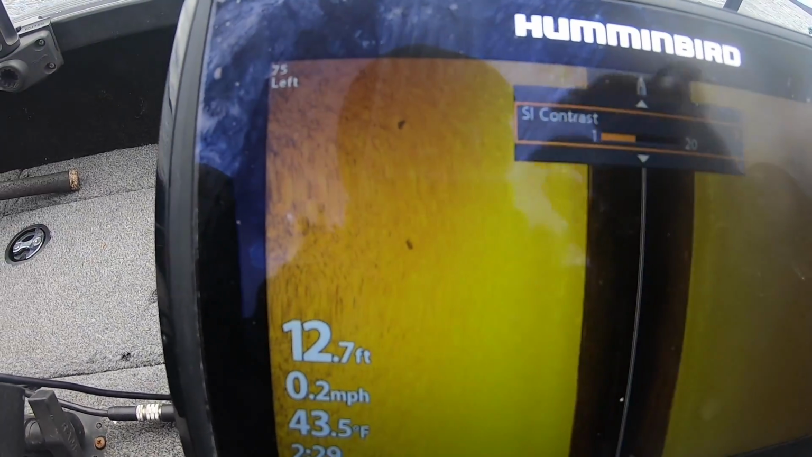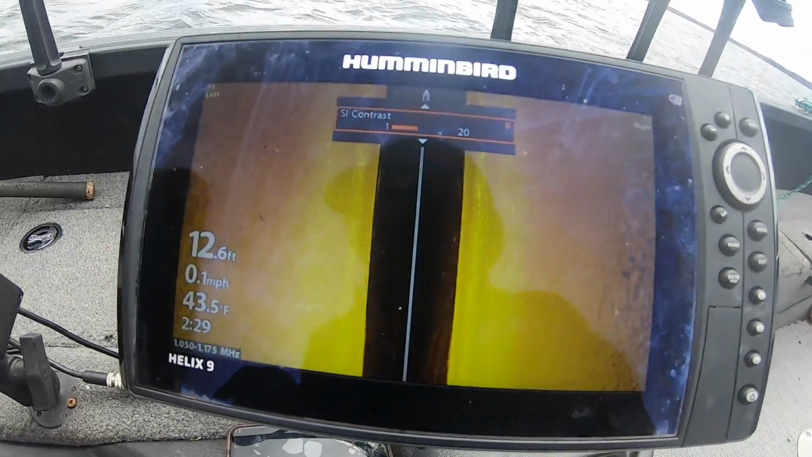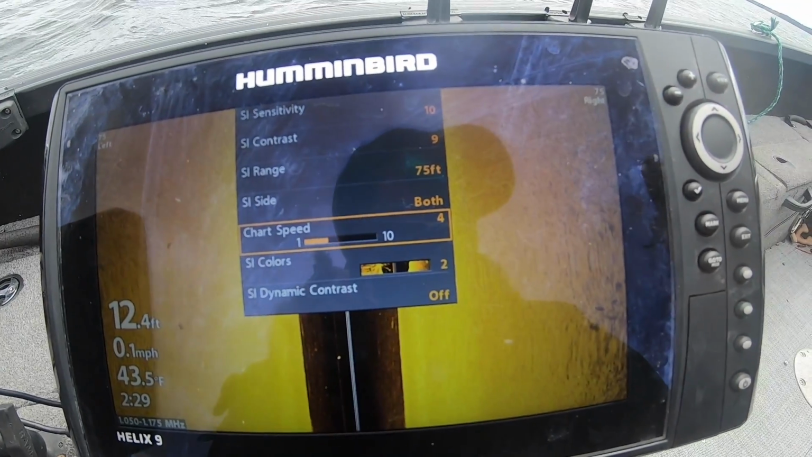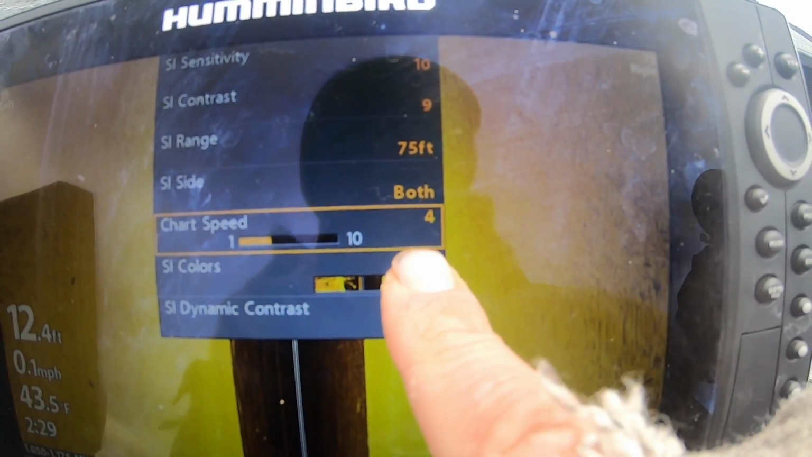Look at these little fishes over here too right now. They're just hanging out right there. But look at these fishes over here too. They're hanging out right there as well. But contrast, I like to keep that about 9. Speed, I like to match that a lot of times to the speed at which I graph at, which is generally 4 or 5 miles. 4 or 5 is generally a speed that I like to leave that at.